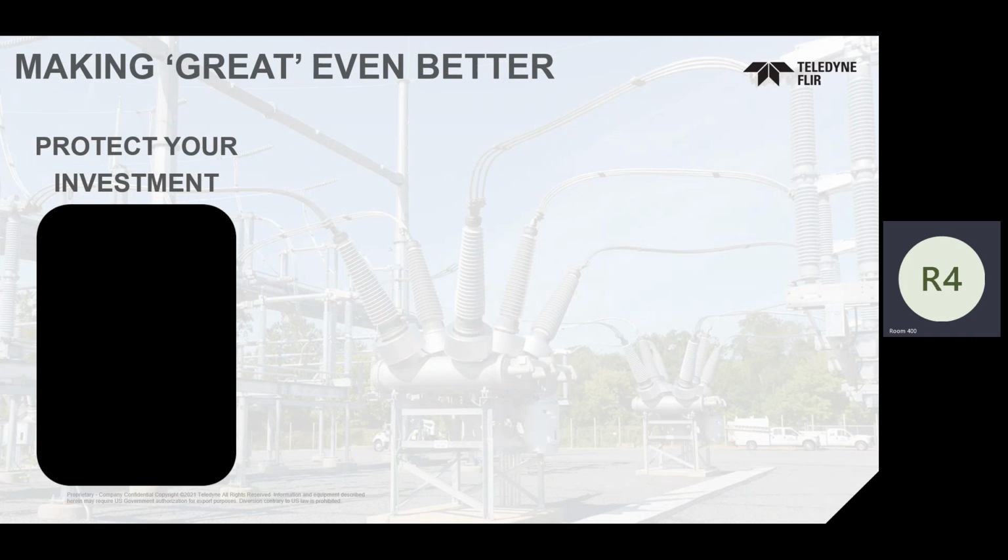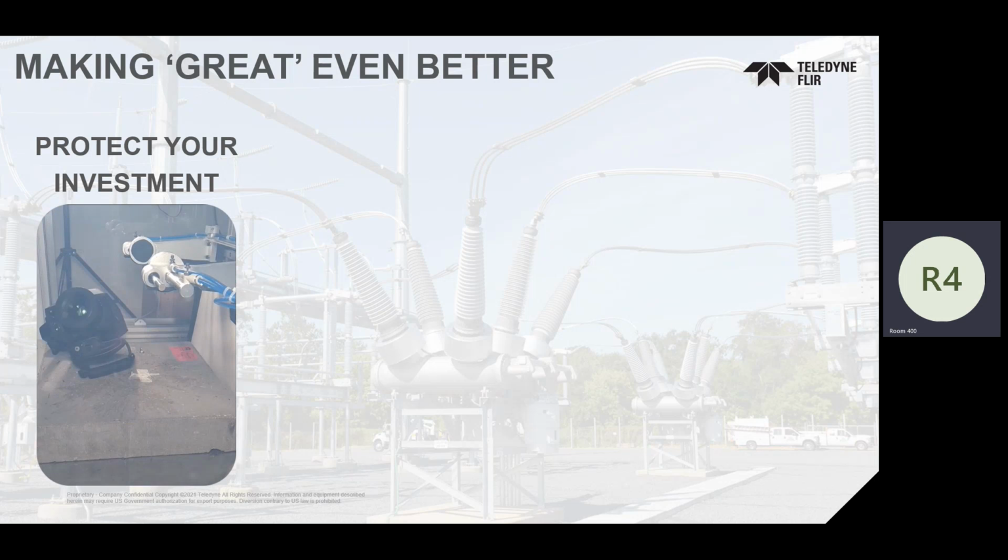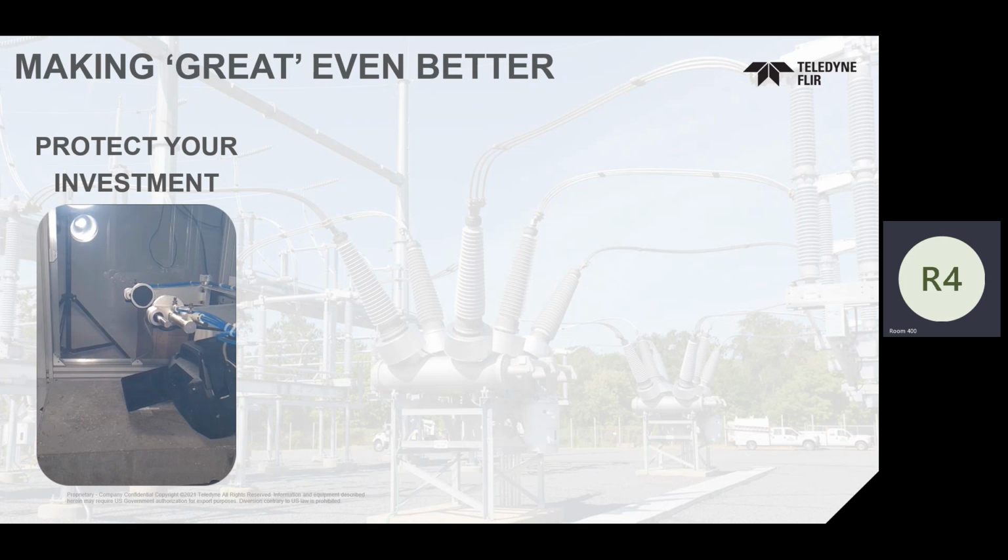But we wanted to make gray even better, right? We wanted to ensure this. Now, I don't recommend doing this with your camera, but we did it for you, right? Taking this $100,000 device and just slamming it down on a concrete floor, right? This was in our laboratory environment where we actually have impact testing. And so we've done this for you. Don't do it.